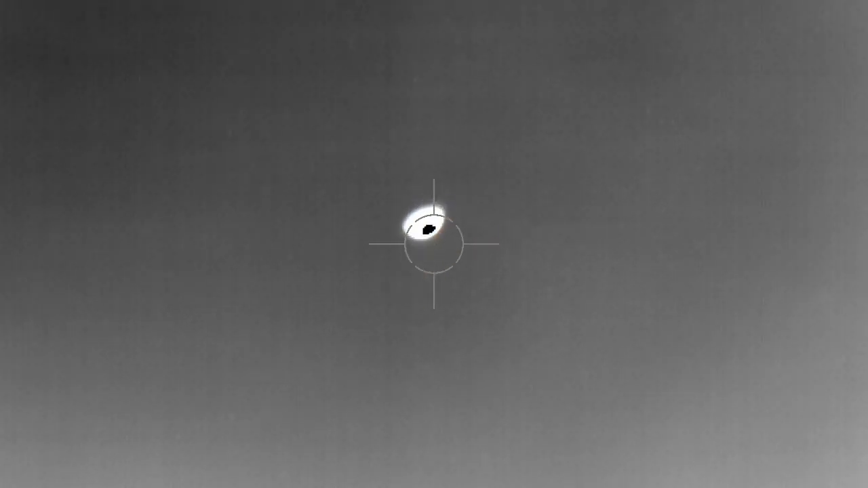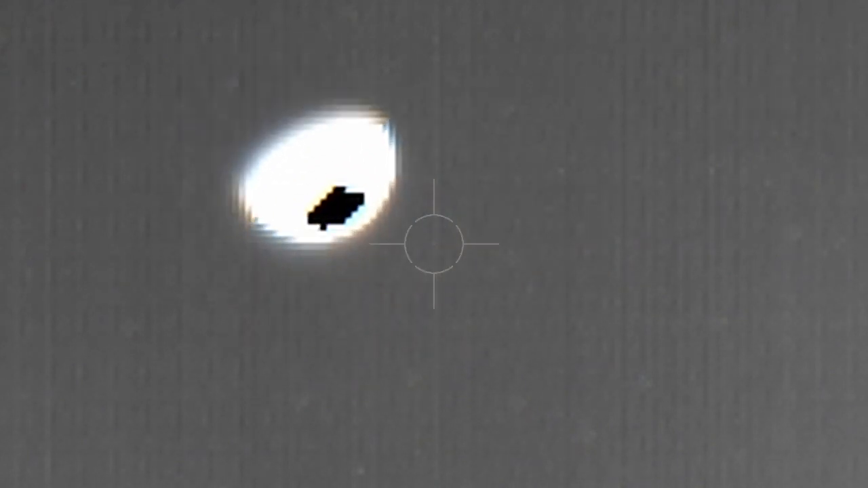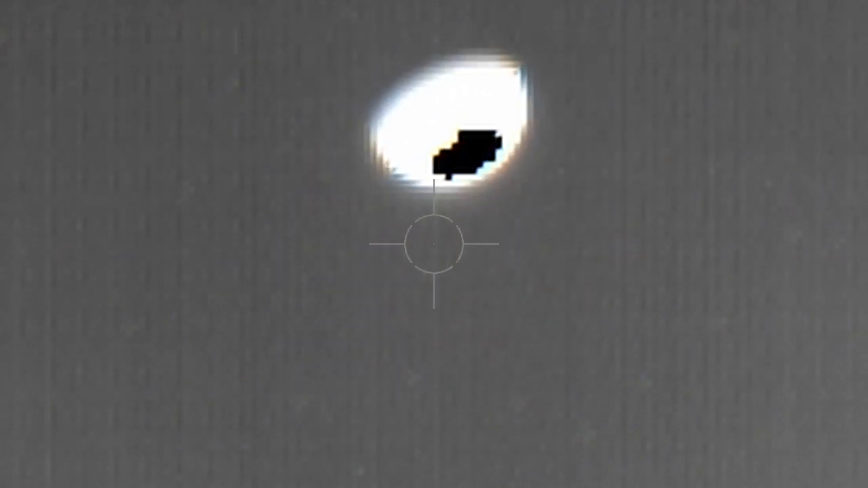No sense in me zooming in on it because, I don't know, maybe I will. Okay, that's 11.5 power. It's going to be a little granular. But that is a definite cold spot on the moon. I cannot see the dark side of the moon. So the moon is only facing the sun and it should be extremely hot. Like I think they say up to 250 degrees or something like that.